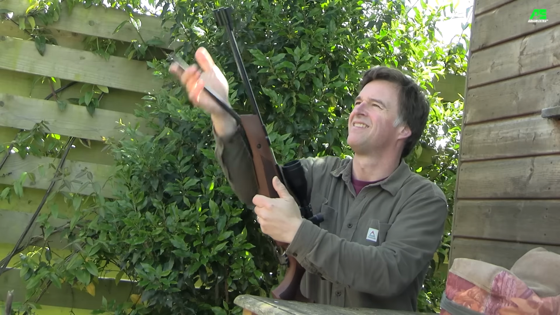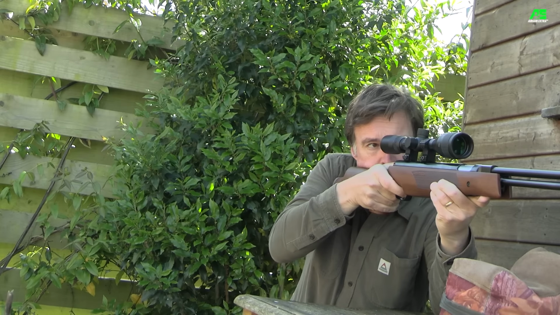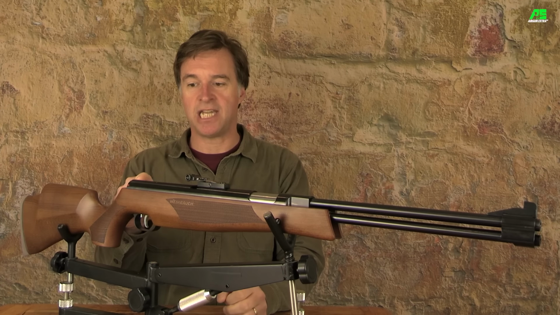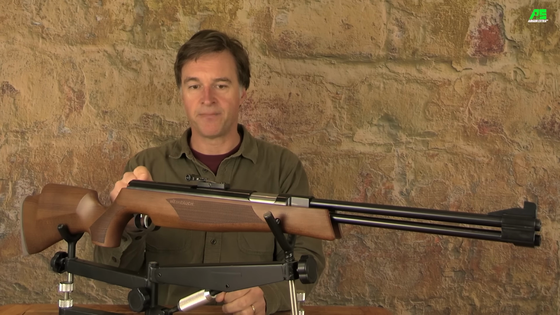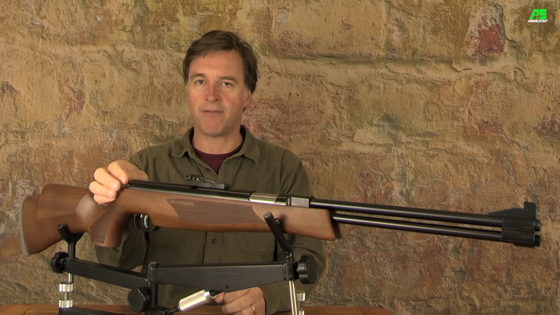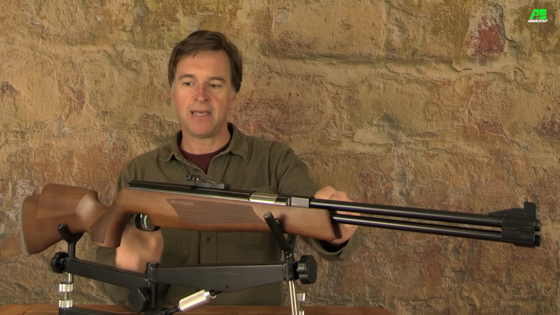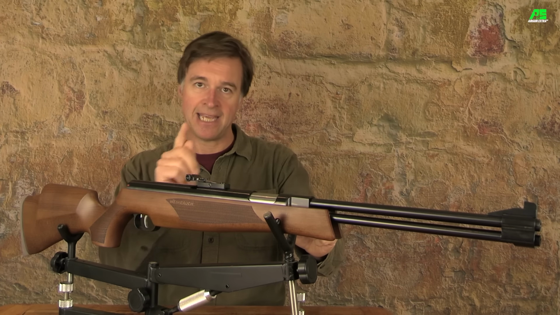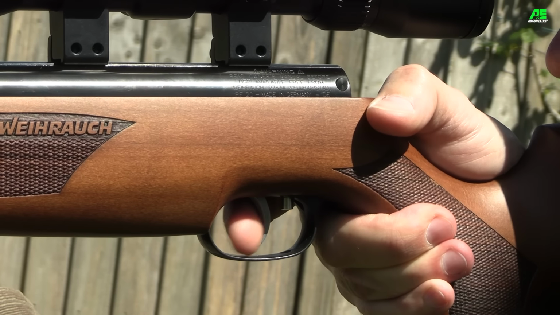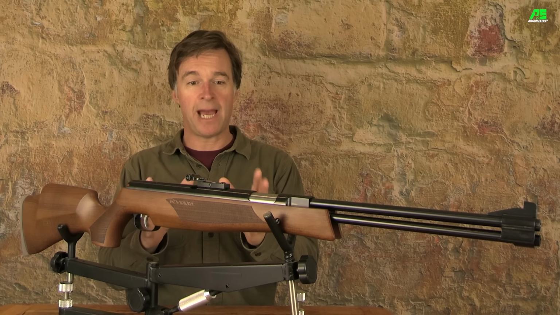So once you've loaded up, return the underlever until it clicks back very securely into position, and you're good to go. The little button type safety catch is positioned at the rear of the cylinder. Now if you need to reset it after pushing it in, you can't just push it back from the side. However, if you draw the underlever back down, the safety will ping back out again at the end of the stroke. So it's then standing proud in the safe position, ready for you to push back in when you're ready to take the shot.